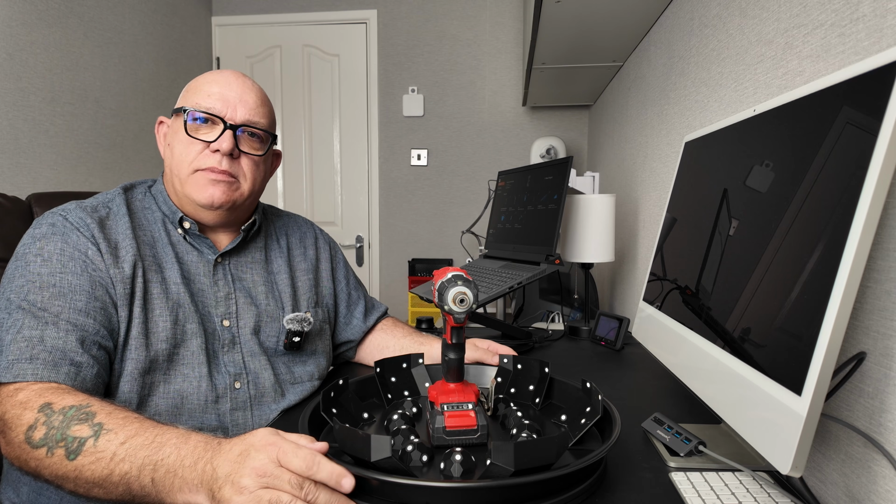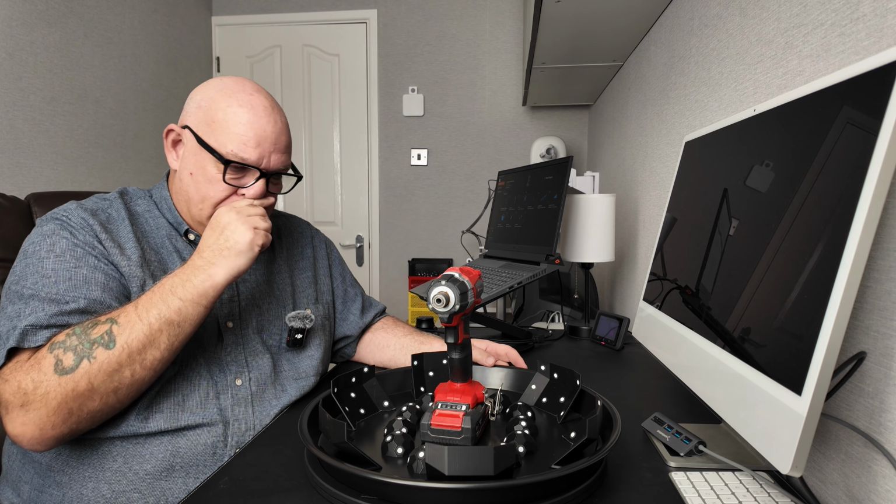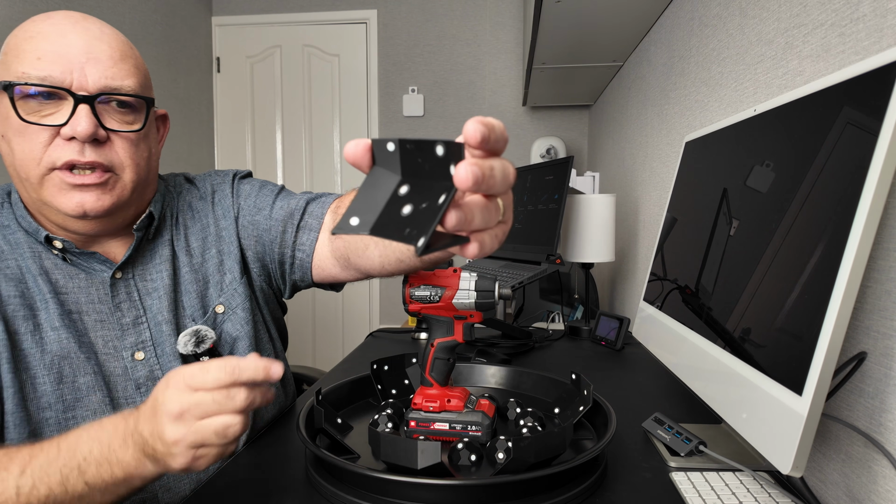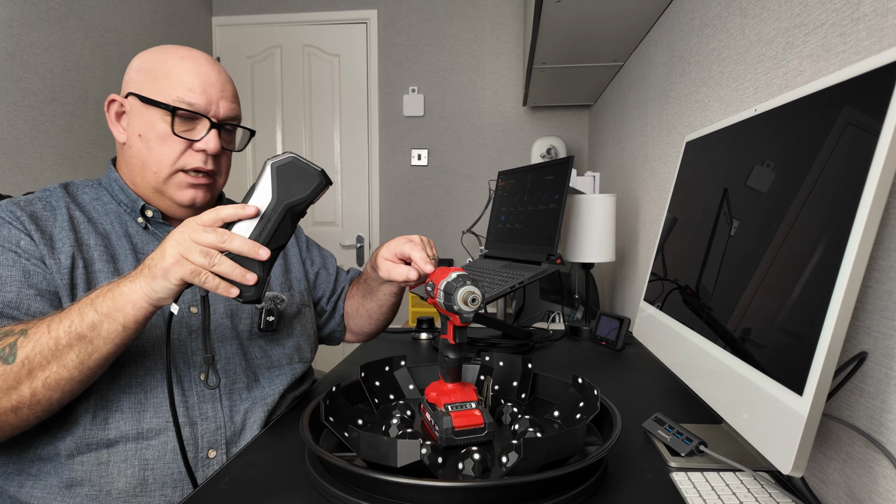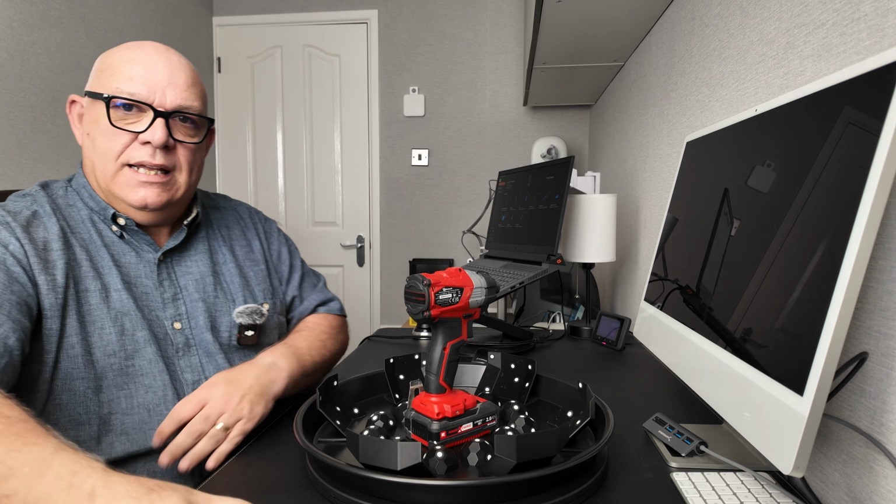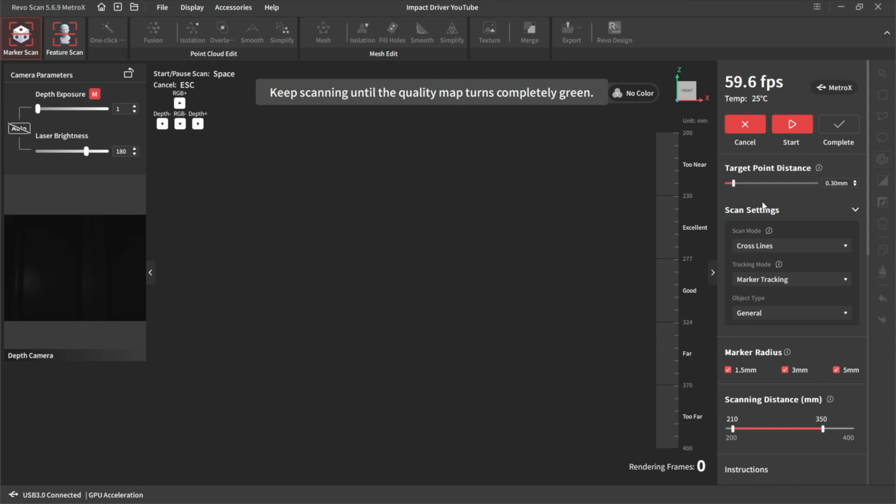This was my first attempt, and as you can see, I've got the impact driver standing in the middle. I've got the markers all the way around, and I've got these shield things, whatever you want to call them, which stand up at the edge. So basically when you're scanning like this, and you've got the item there, you've got the markers at the back. So, let's start this off then. We'll start off with the marker scan.